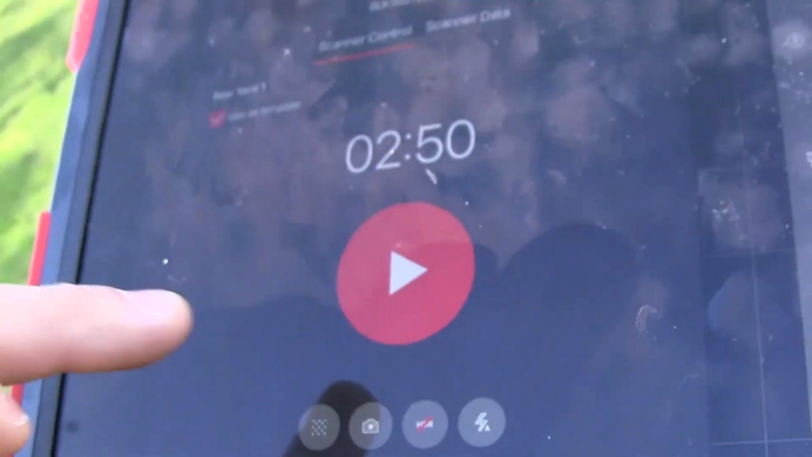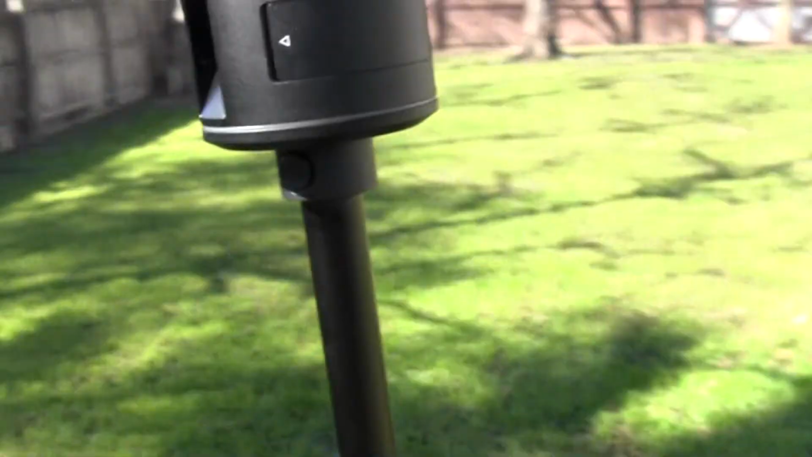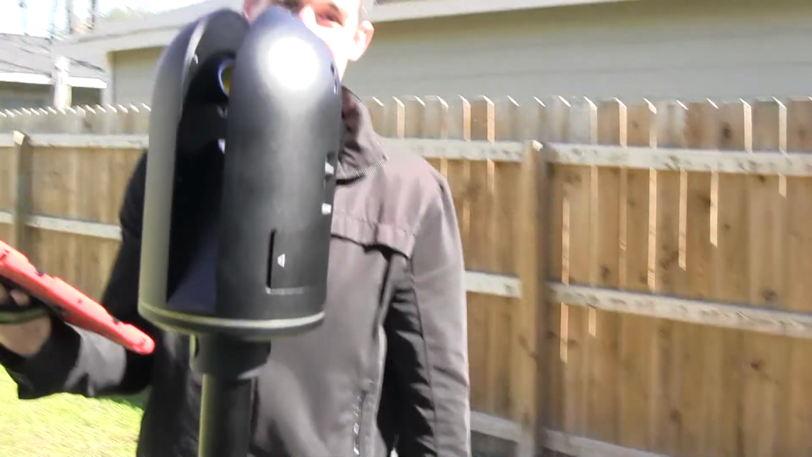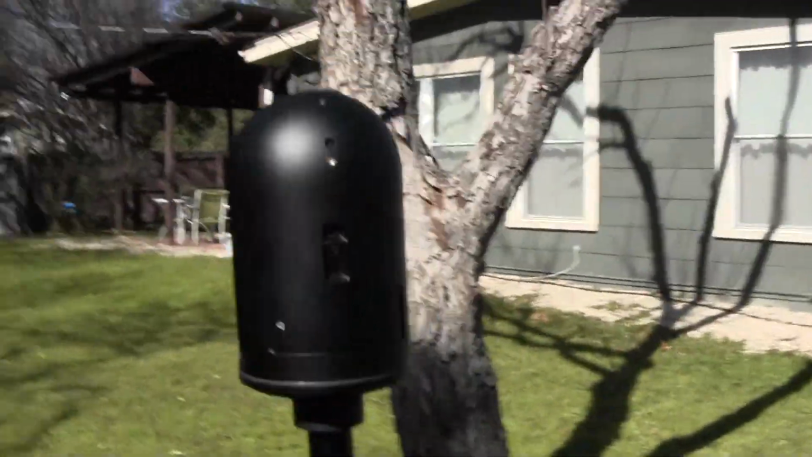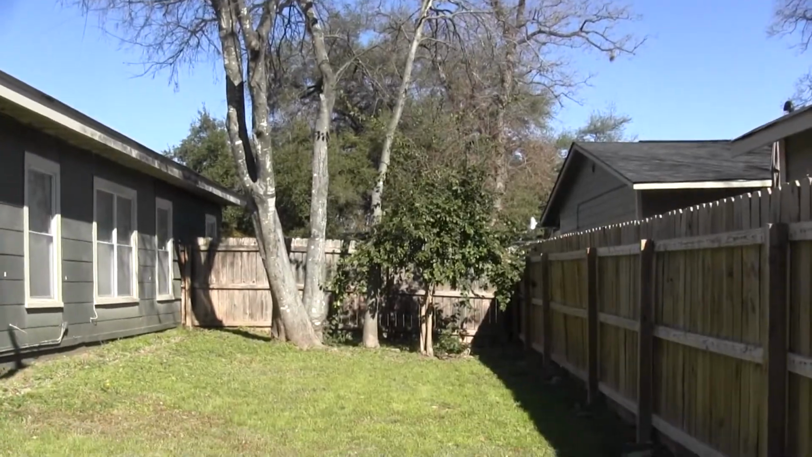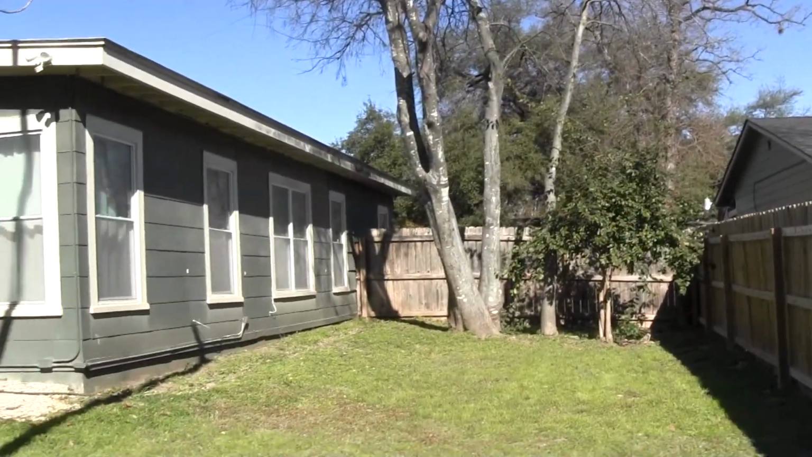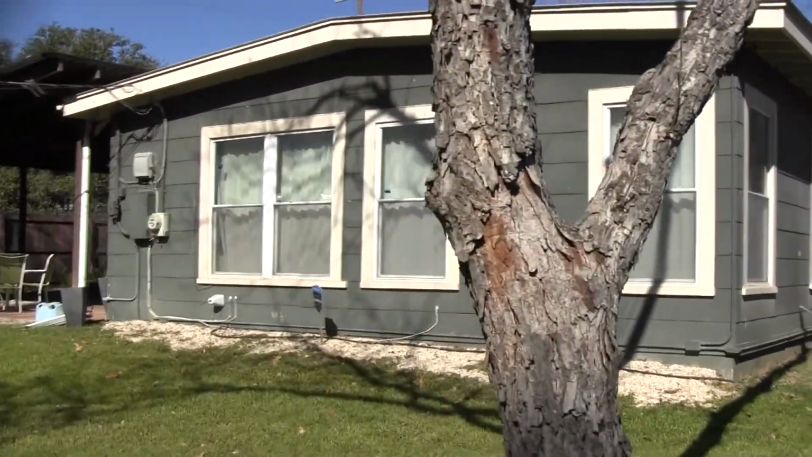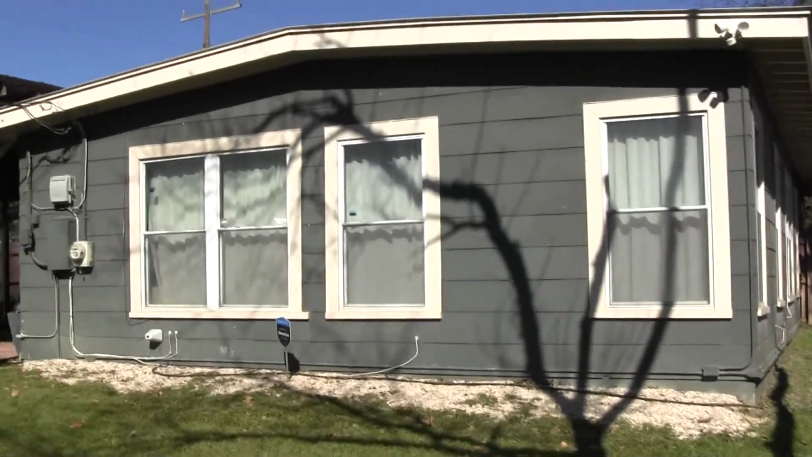All right, so now we're going to hit play. You hit that, and it's going to start doing its thing. So you need to move with it. You're getting scanned. There we go. And on the iPad, it shows the progress, how far it needs to go. Okay, and this is basically the house that we're scanning, yard and house and everything. I want to try to get the grade, and the scanner should tell me everything.